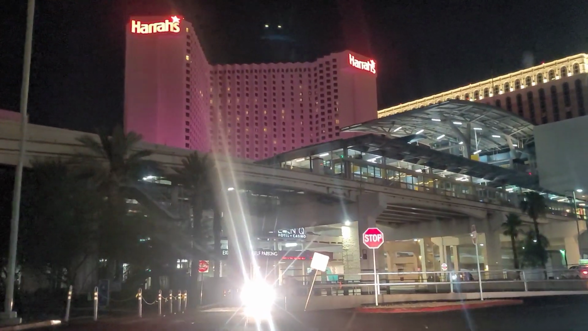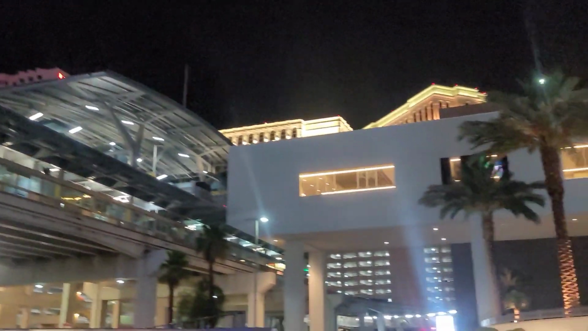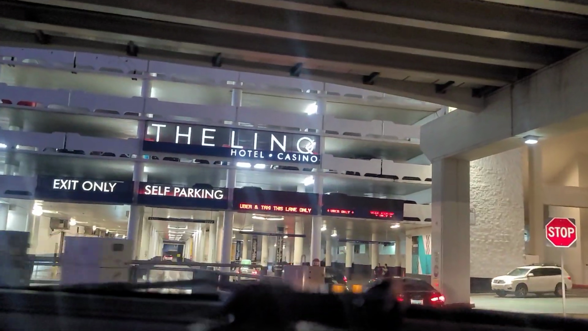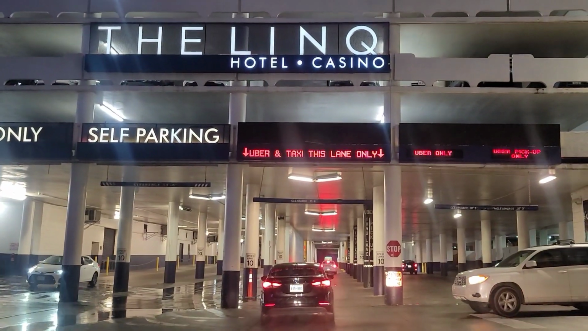Now, is this a monorail drop-off? Looks like it. This is the High Roller drop-off. So we're going to go through the LINQ. This is all new. I've never driven on this before. This is the LINQ Valet. So parking, Uber, and pickup.